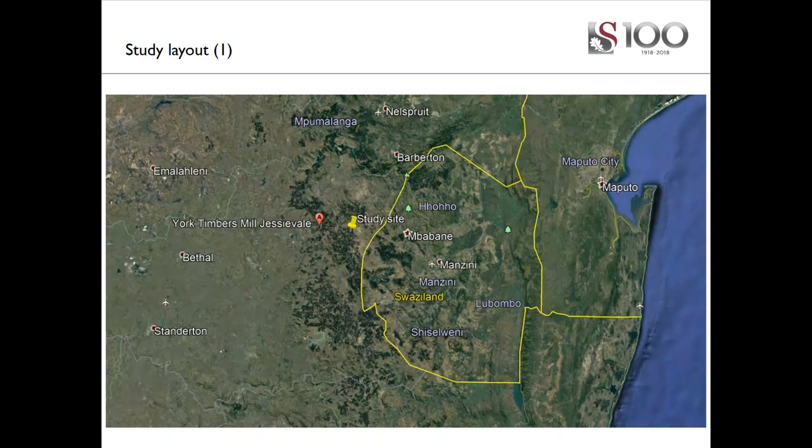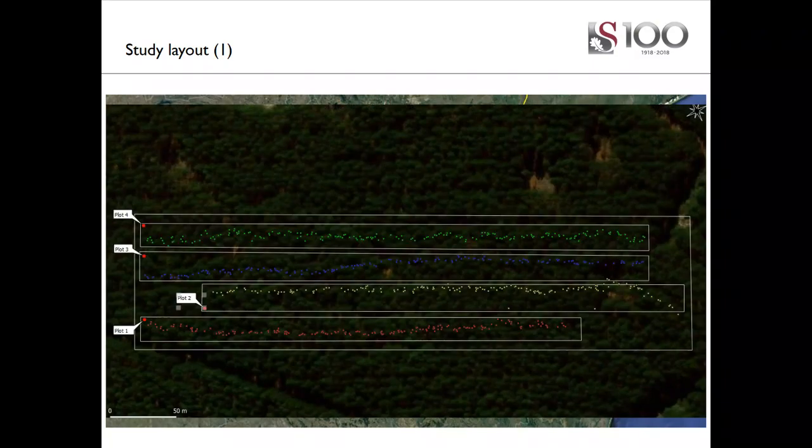The study layout is a study site at a plantation up in Mpumalanga. And there's an area that was demarcated for the study. Lots of other studies have been done at the same time.